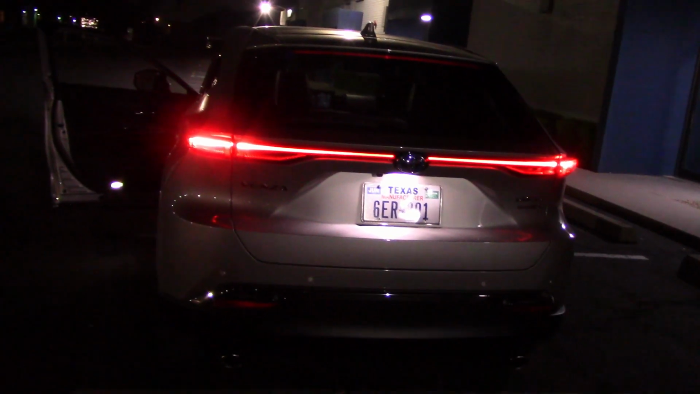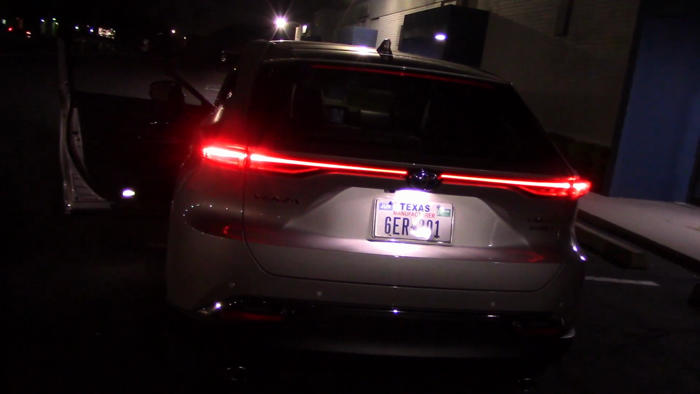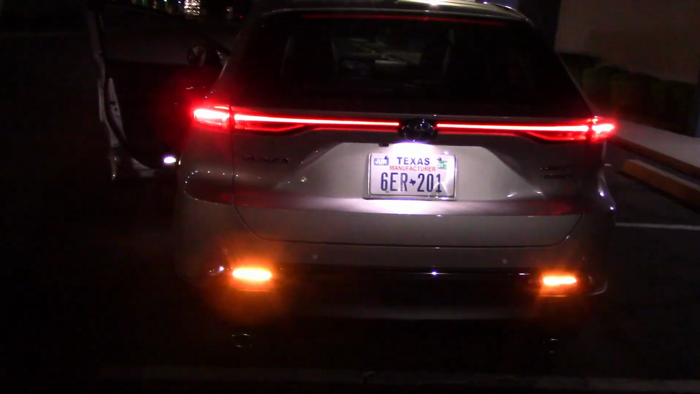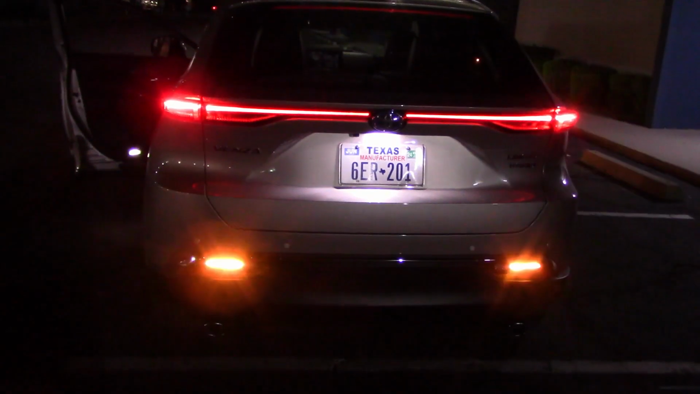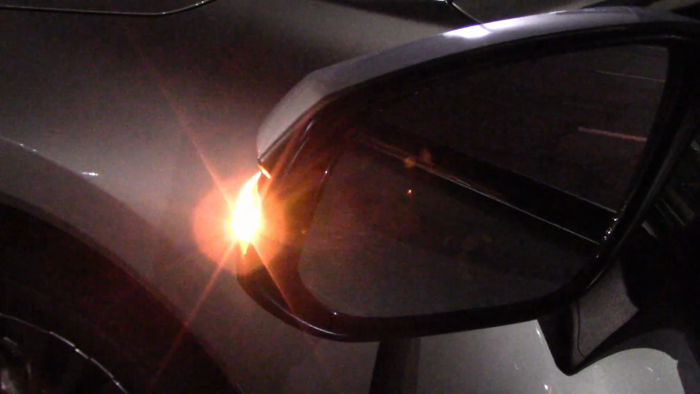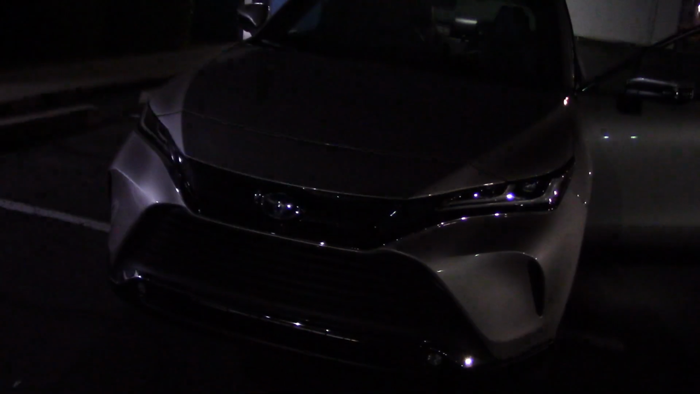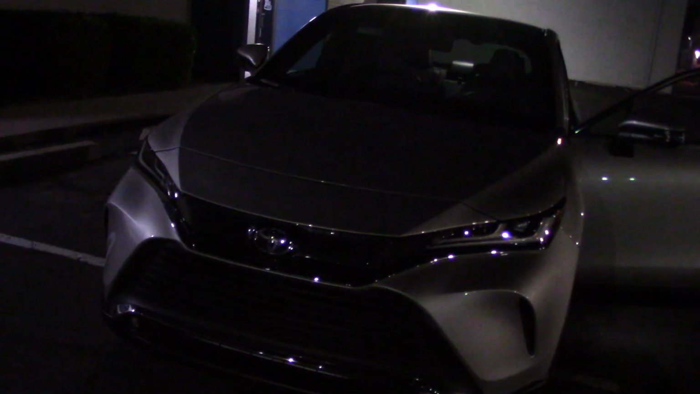And here I have the tail lights. A good wide spread here. No problem seeing these. And the emergency flashers are connected to the tail lights down here on the bottom. Interesting. Some emergency flashers on the outside mirror. Being drowned out by the headlights slightly. Now turn off the headlights, we can really see them.